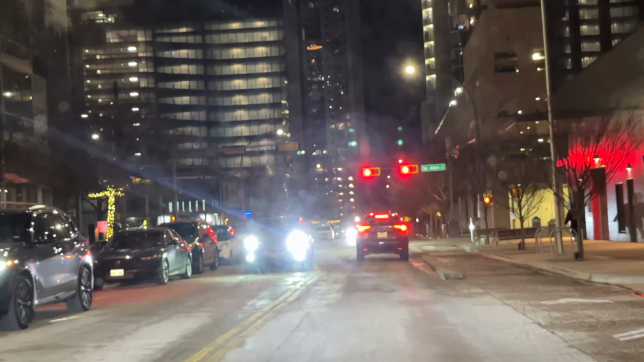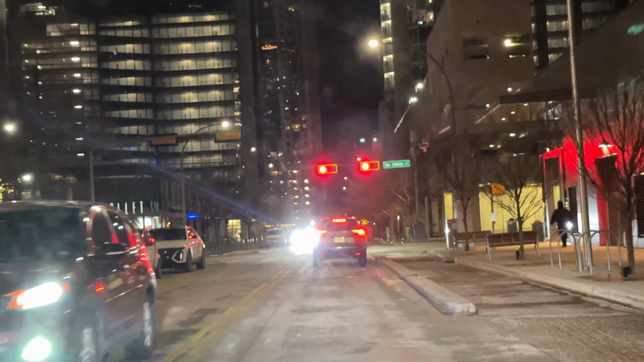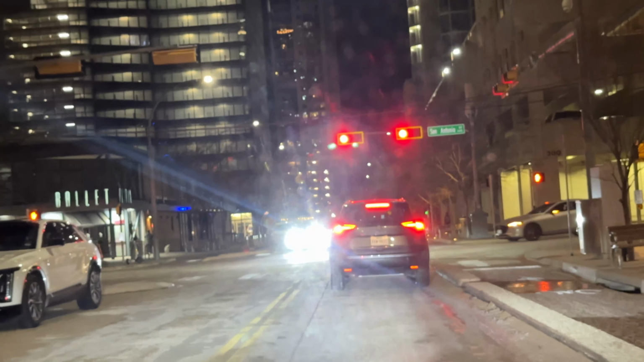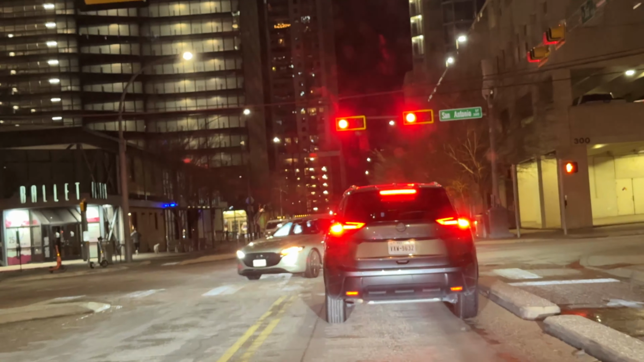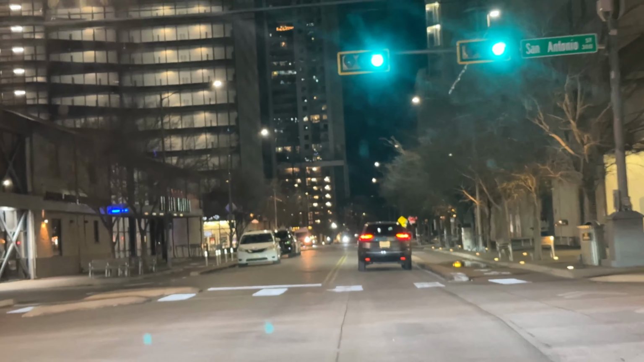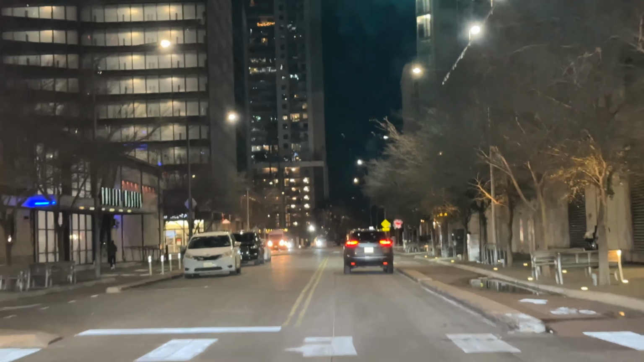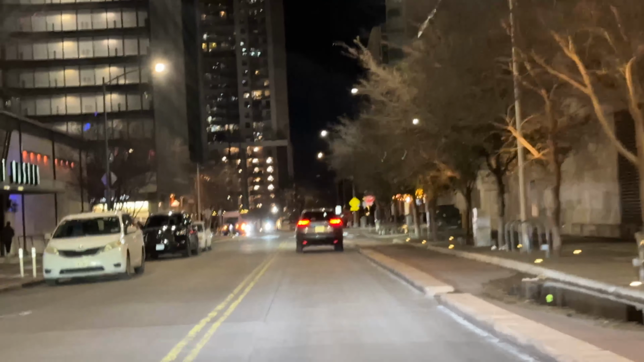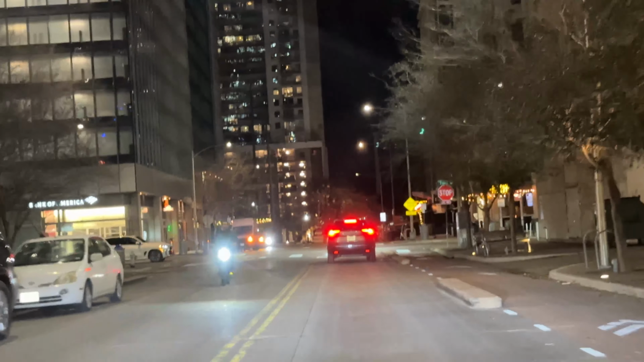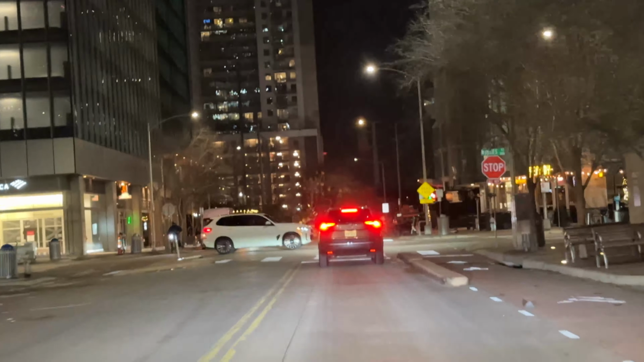So yeah, there were people, but not that many. So I think after Fairmont, you will see everywhere I went, and hopefully this will give you an idea how downtown got affected by the ice storm.